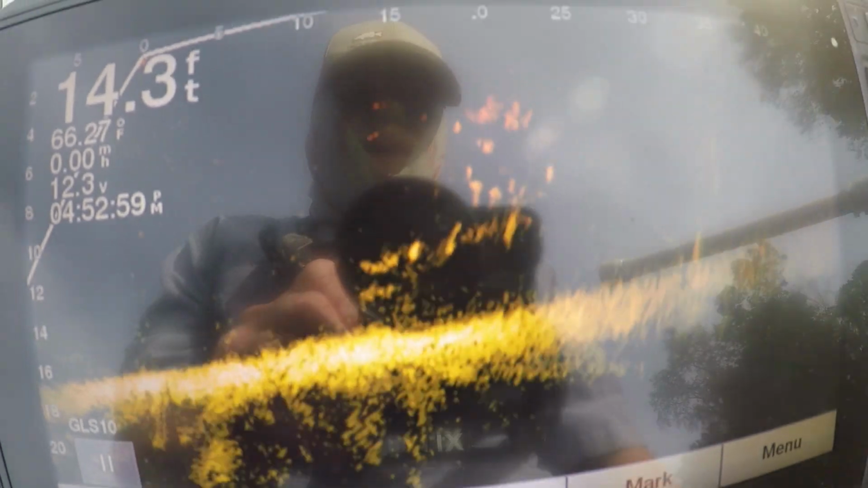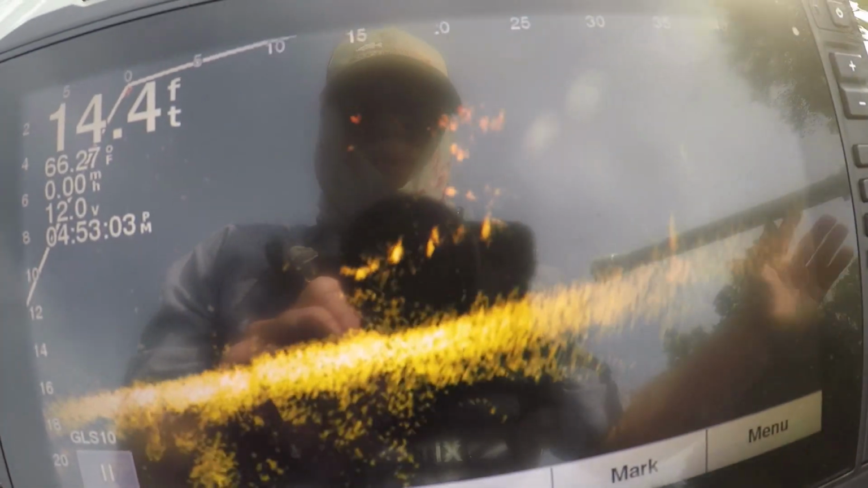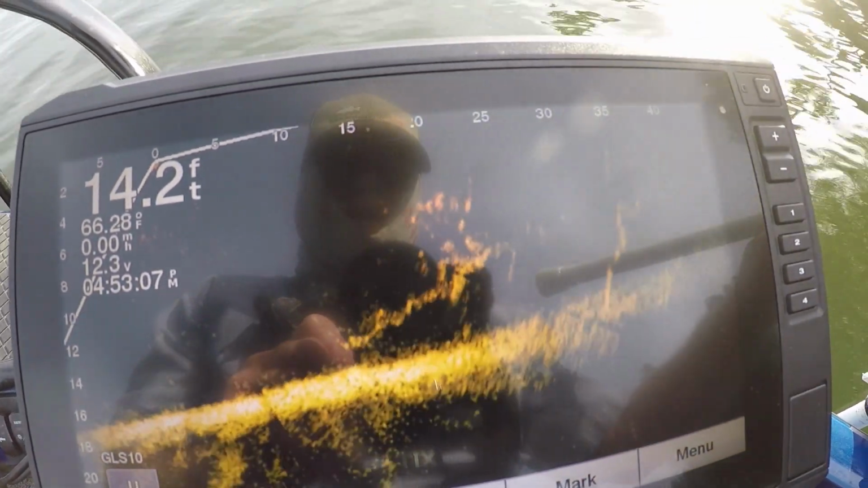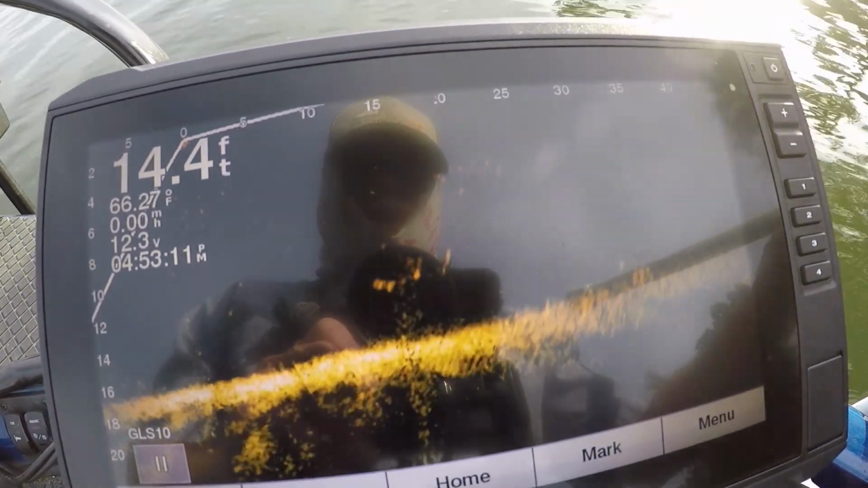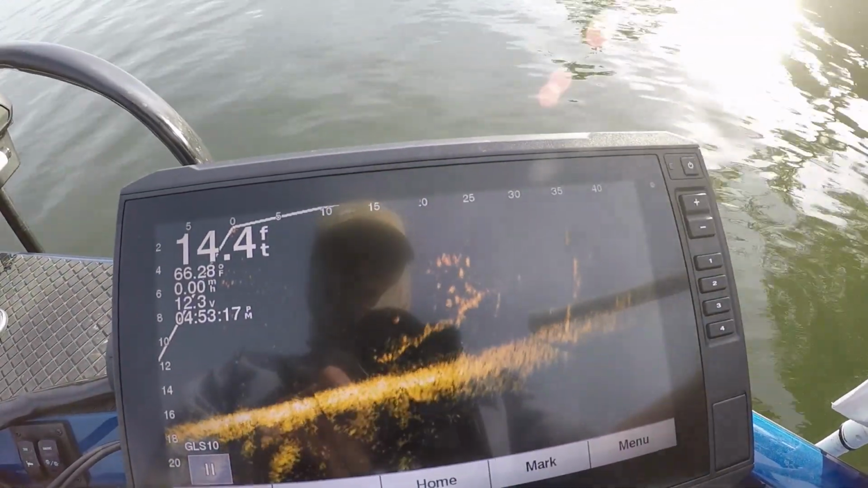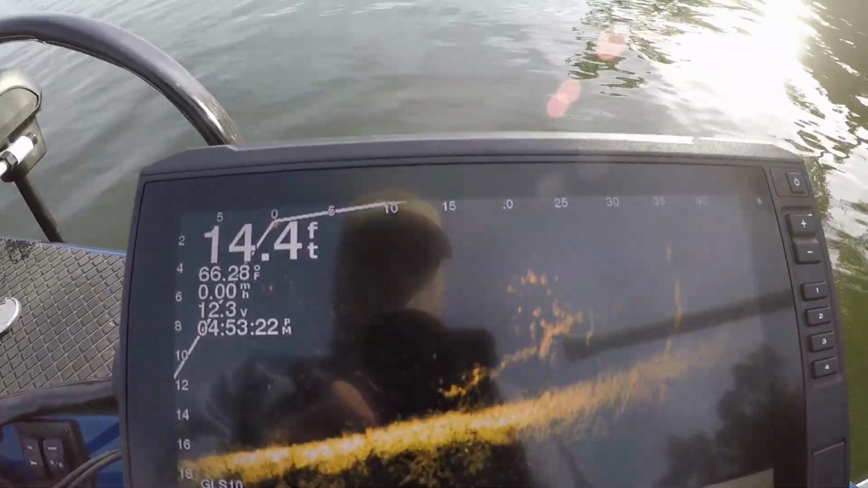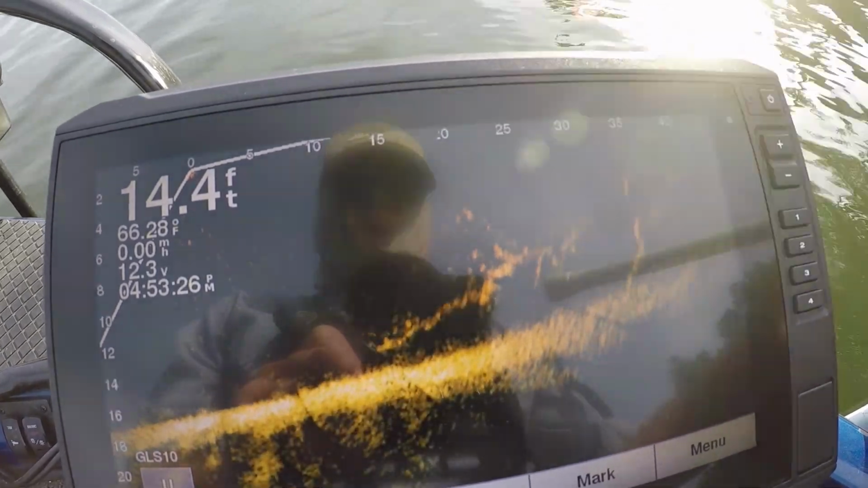Okay, there they are on the depth finder. See them right here? Now I'm going to move my transducer. I've showed you this before. My transducer is on my right here. See, you don't have to move that thing much. See one moving right here? See him right here? He's right in that area. That's what I caught him off of, guys.